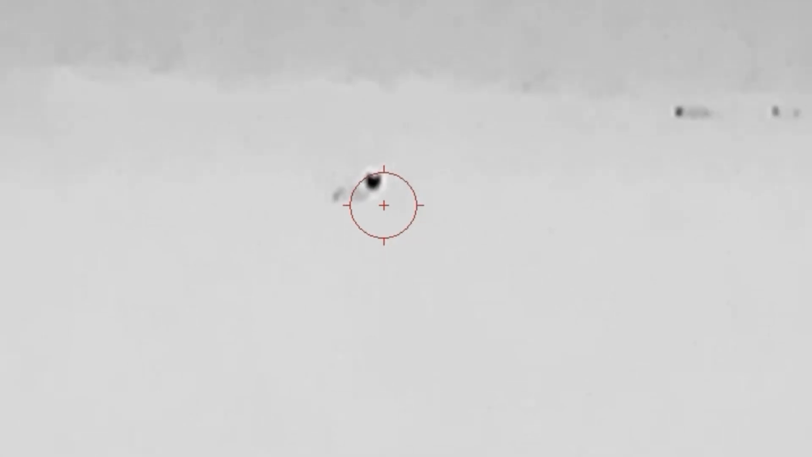Hey! Well, that's another one down. 200 metre shot. What is it? Another Vixen. Just over a 200 metre shot.